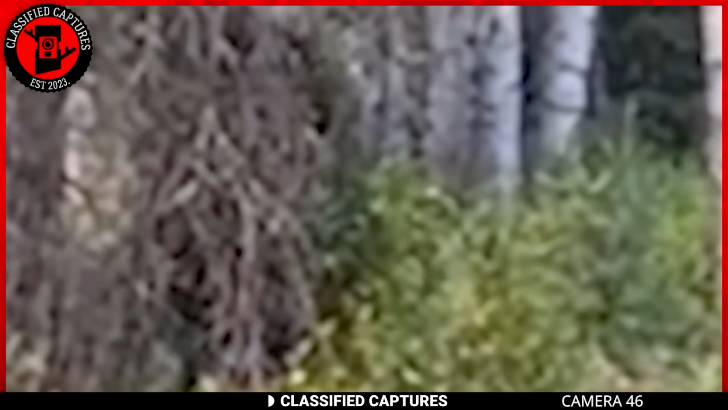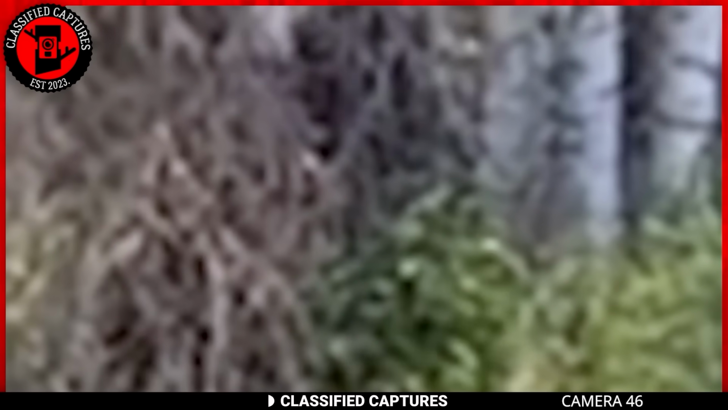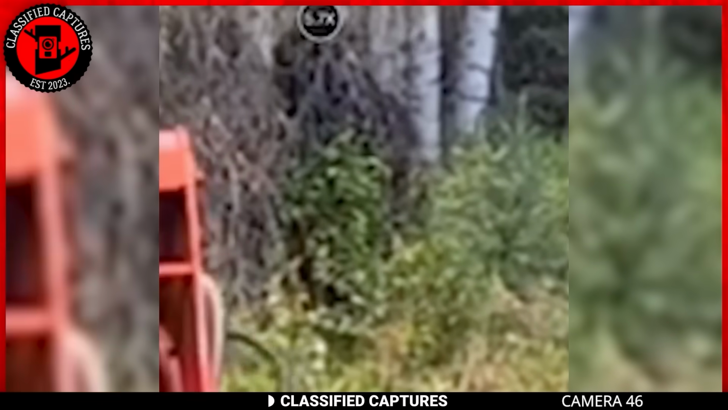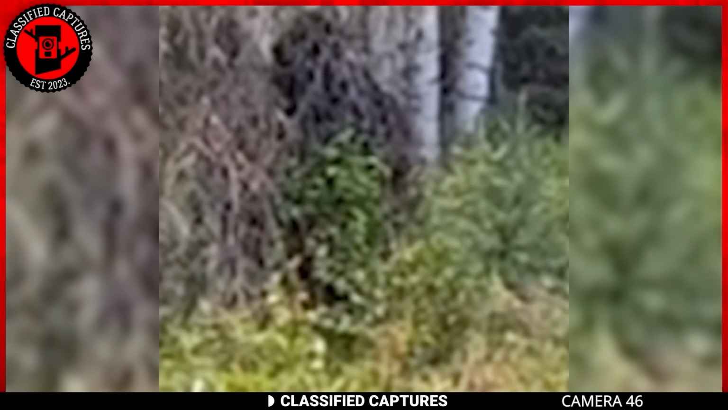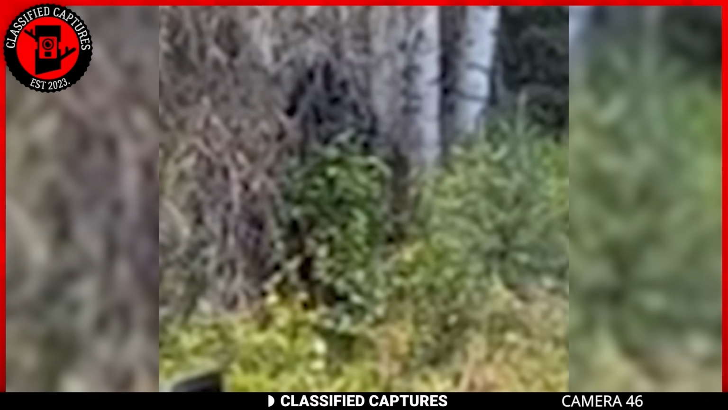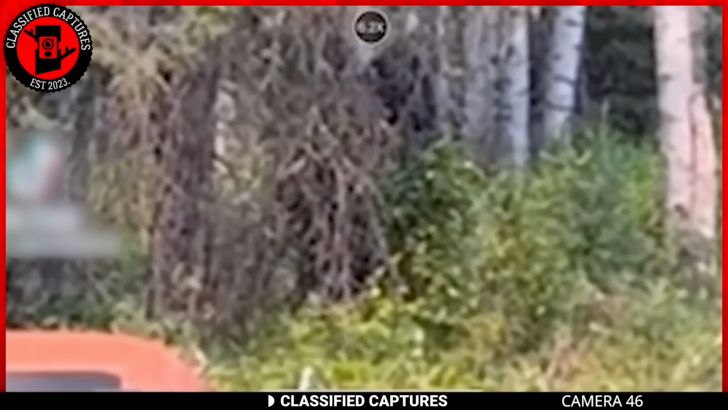The creature, unfazed by the machinery and the men at work, stands there for a while looking at the men. You have to wonder, what could be going through the Bigfoot's mind as it watches the human intruders? Does he find them interesting, or does their presence amuse him? To know for sure, we may need an interview with it.